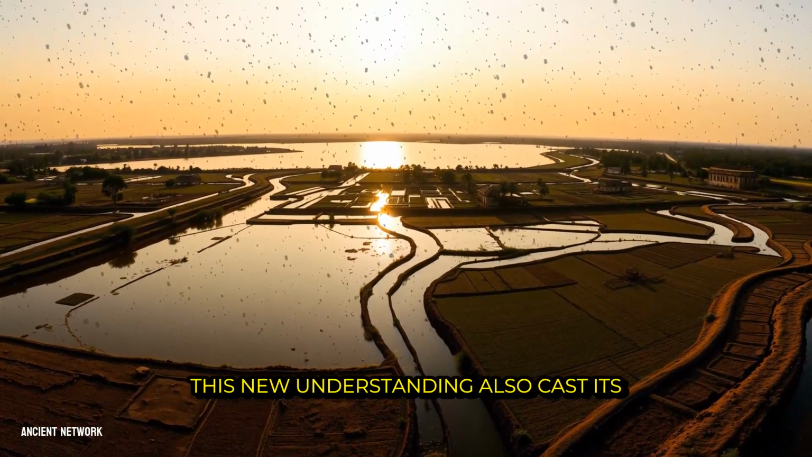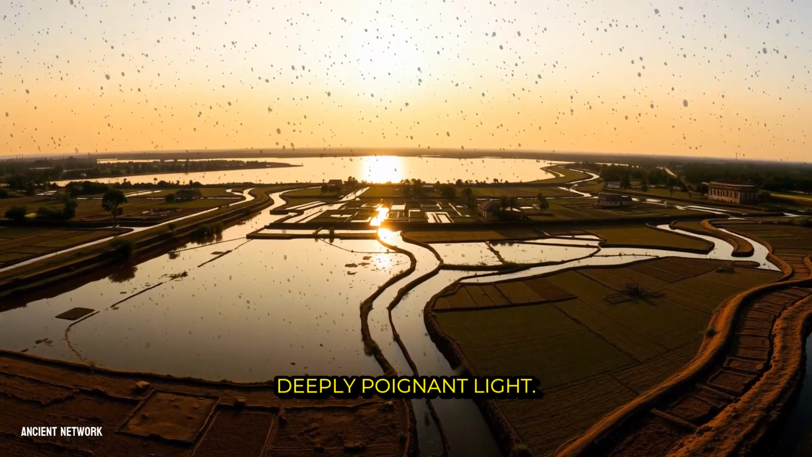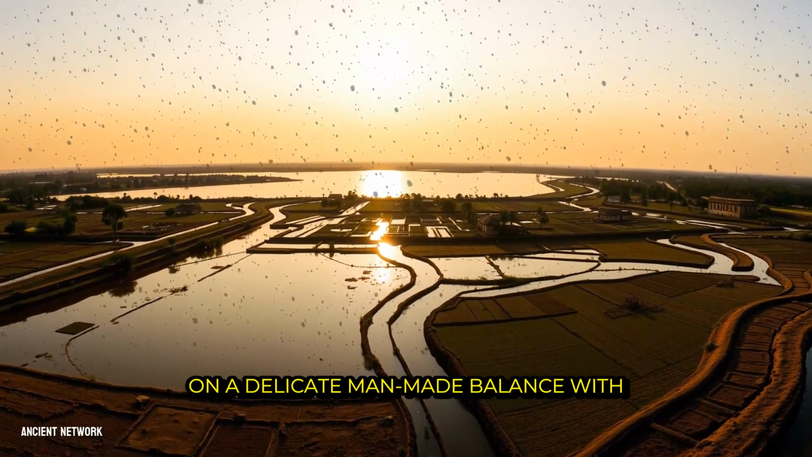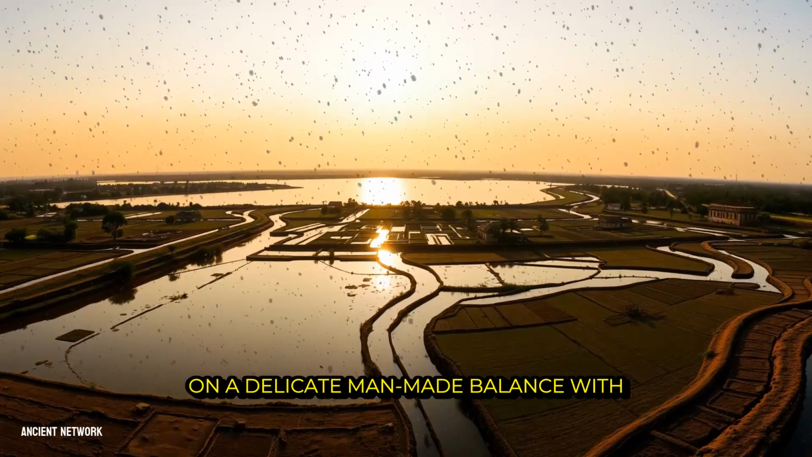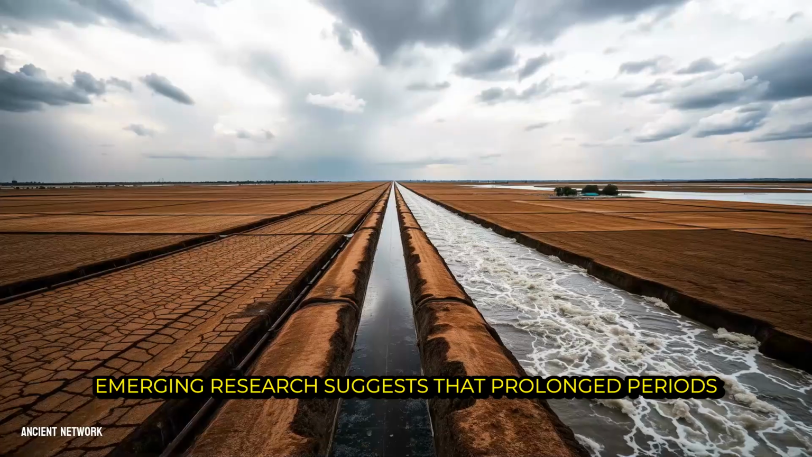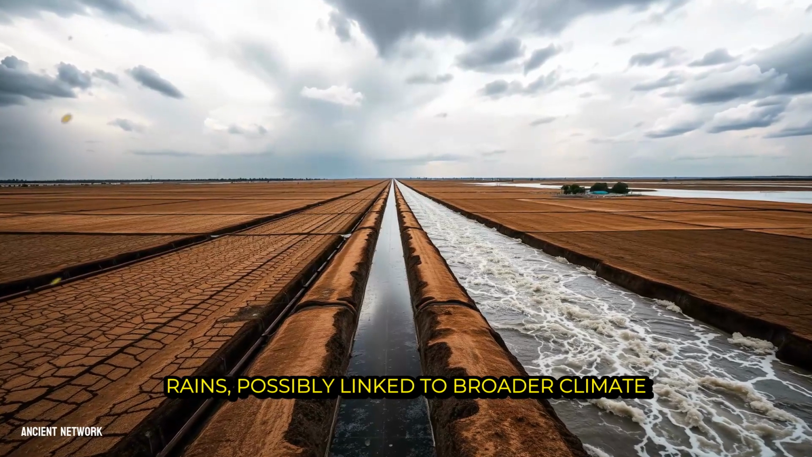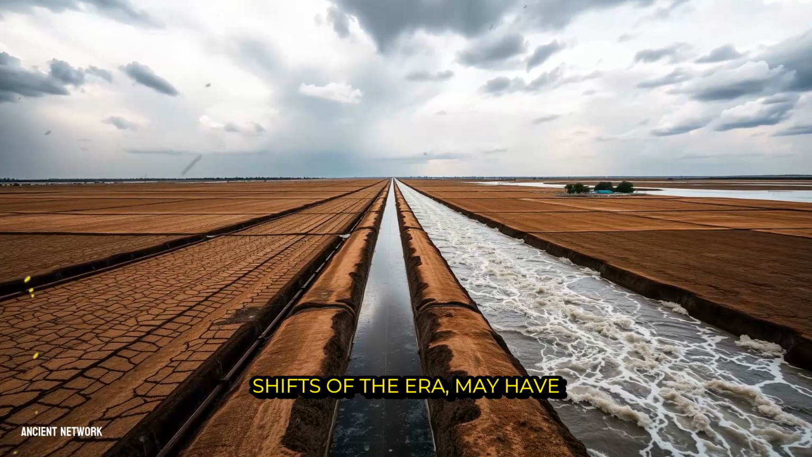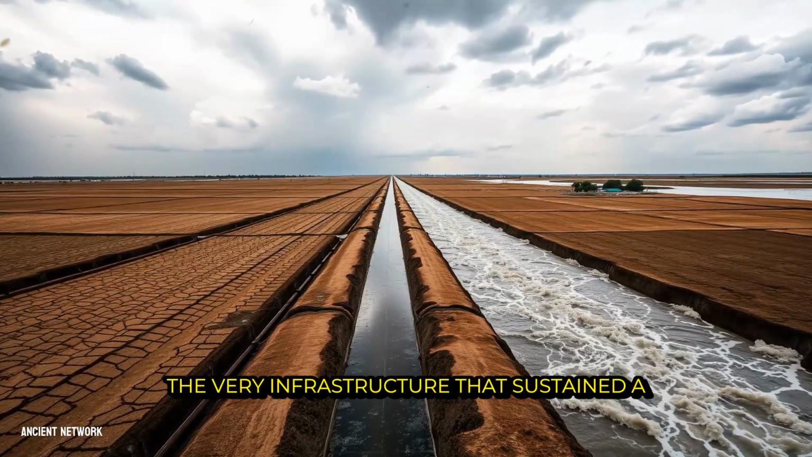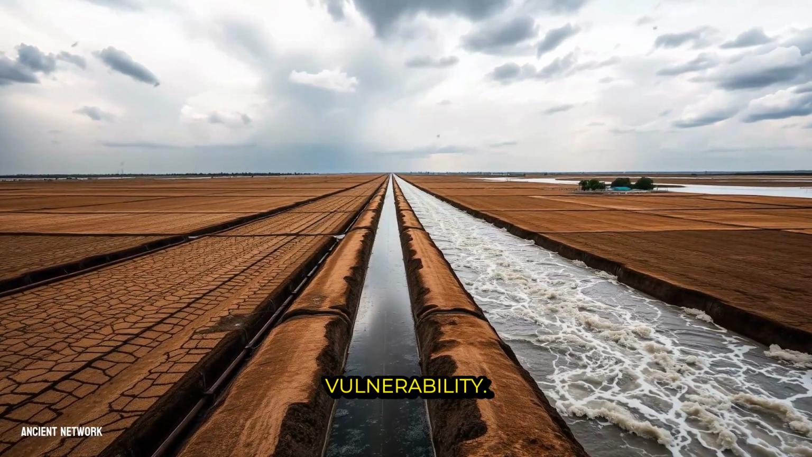This new understanding also cast its eventual decline in a different and deeply poignant light. The empire's incredible success was built on a delicate, man-made balance with water. Emerging research suggests that prolonged periods of drought interspersed with intense monsoon rains, possibly linked to broader climate shifts of the era, may have overwhelmed this finely tuned system. The very infrastructure that sustained 1 million people could have become a vulnerability.